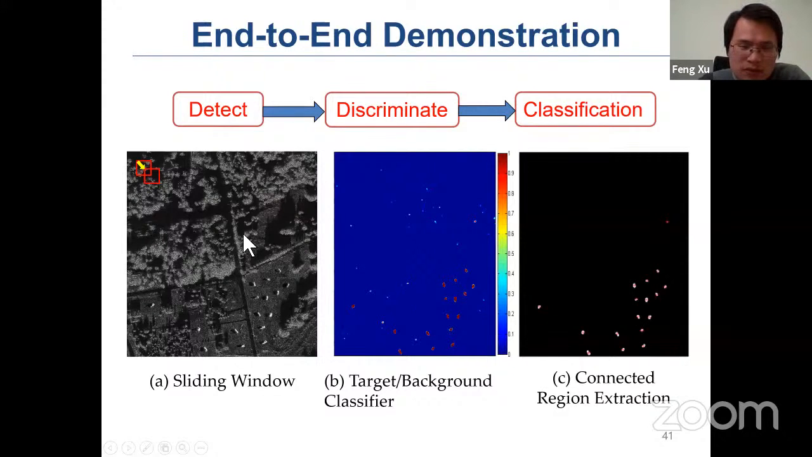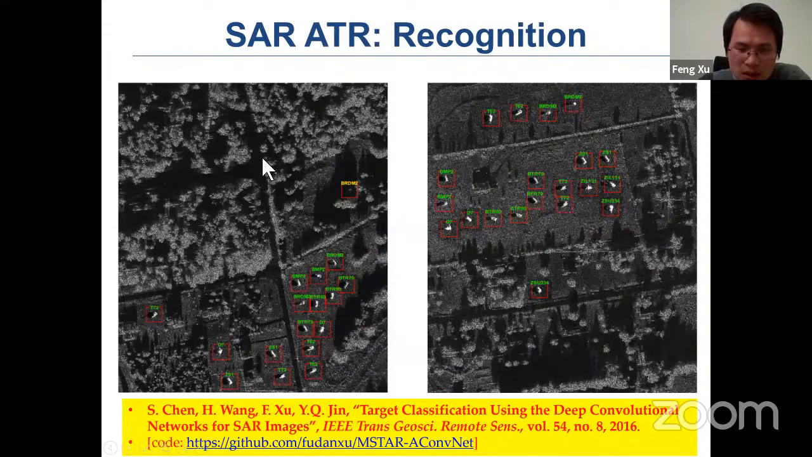For detection, it's basically a binary classifier, target versus background, so the same approach can be used for detection. Finally, we were able to demonstrate end-to-end SAR image automatic target recognition. The paper is published and the code is also available here.